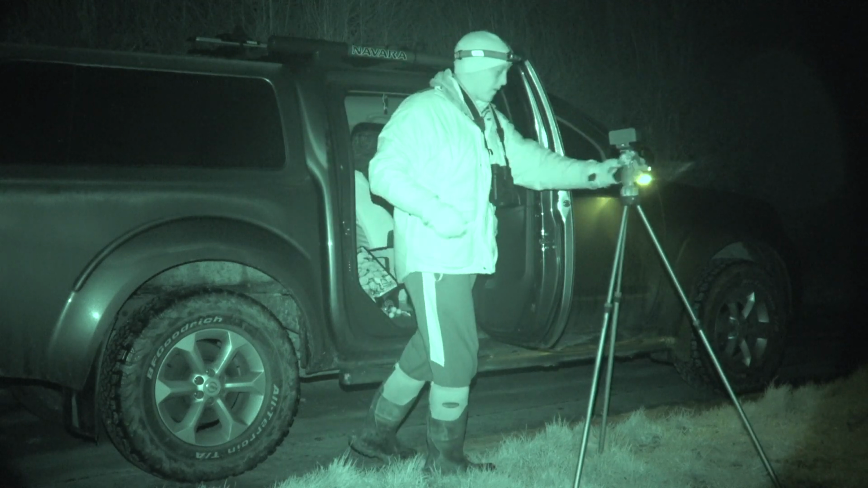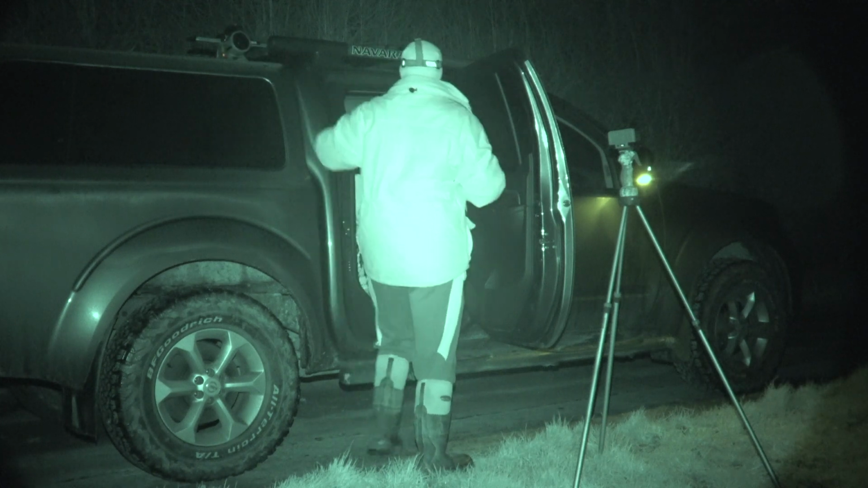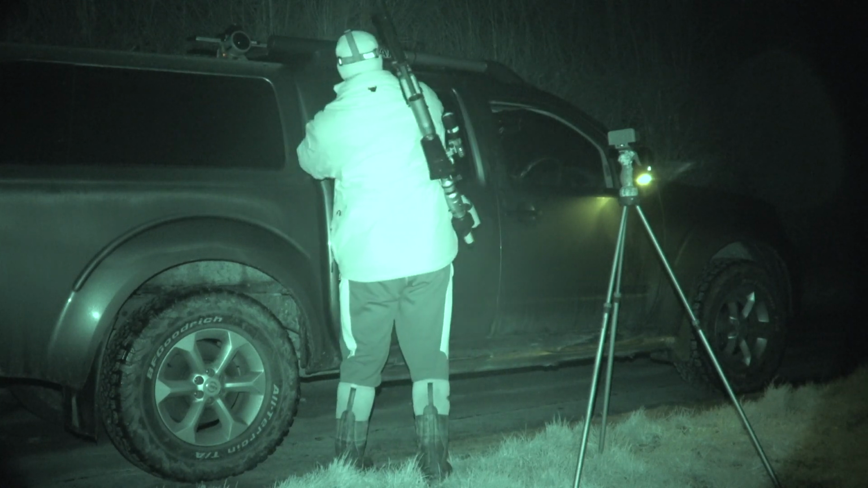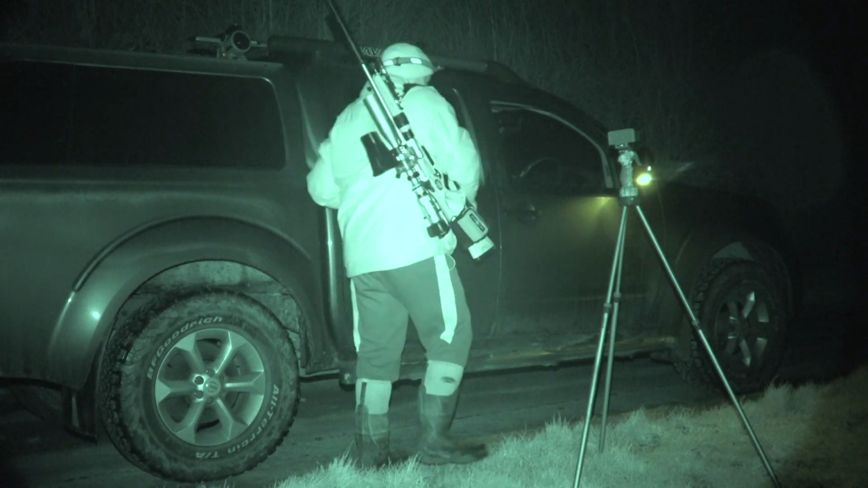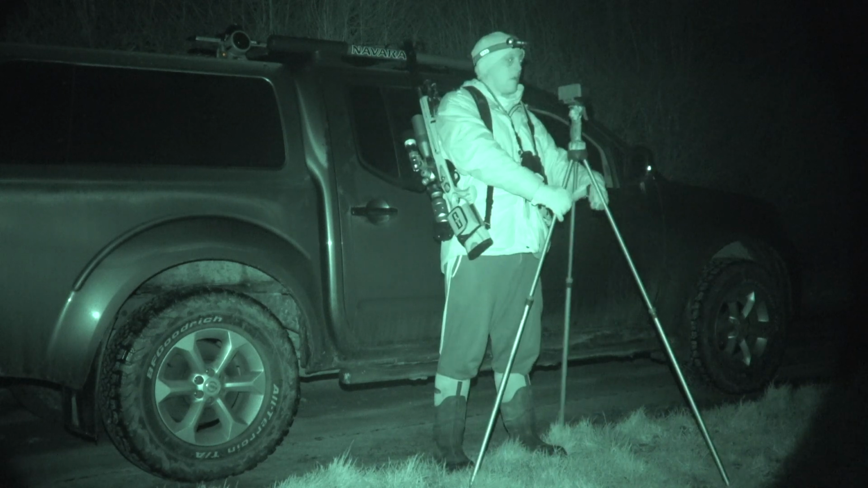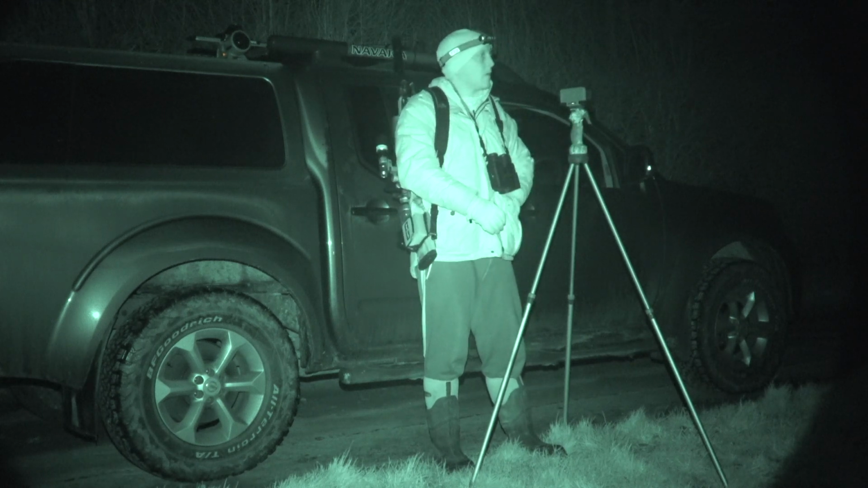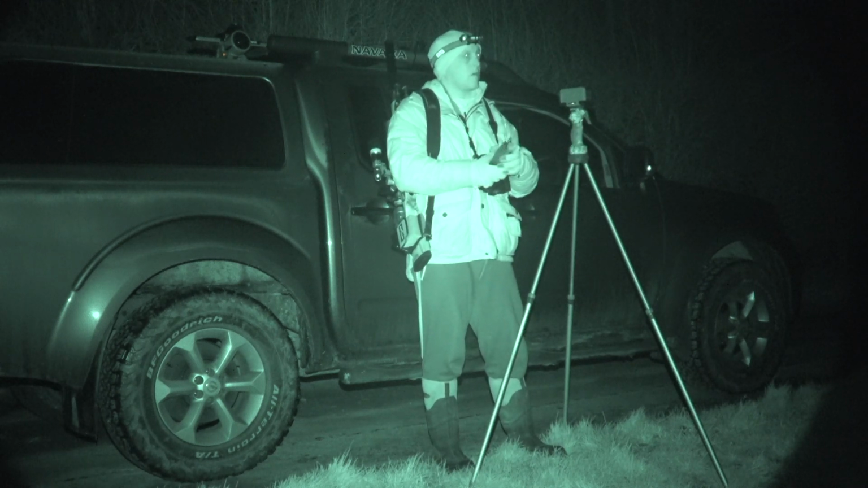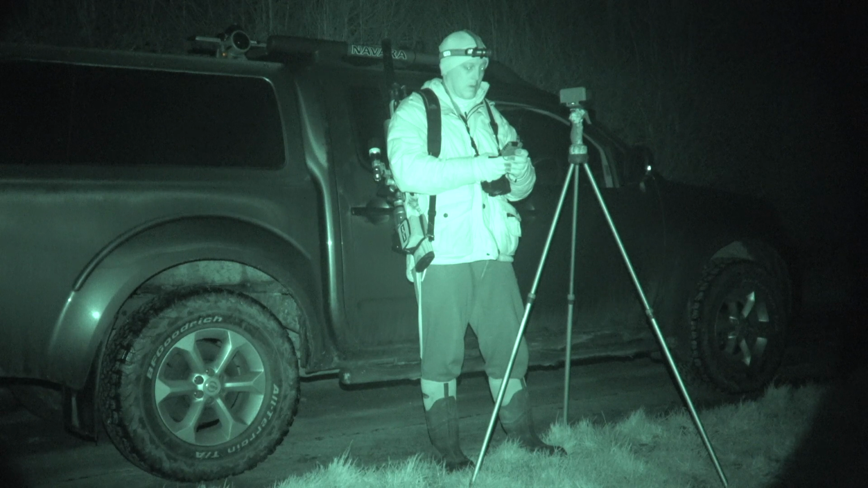Now, I wouldn't normally put the caller on the roof and try and draw the fox straight towards me. However, it's quite a late session, this one. It's already gone 1 o'clock in the morning, and there's a sharp frost, as you'll see in a second. So walking on the grass for me to go and put the caller out left or right is going to be quite noisy, so I don't want to draw unnecessary attention to me. So I'll select my call and just see if we can entice it in a little closer for the shot.